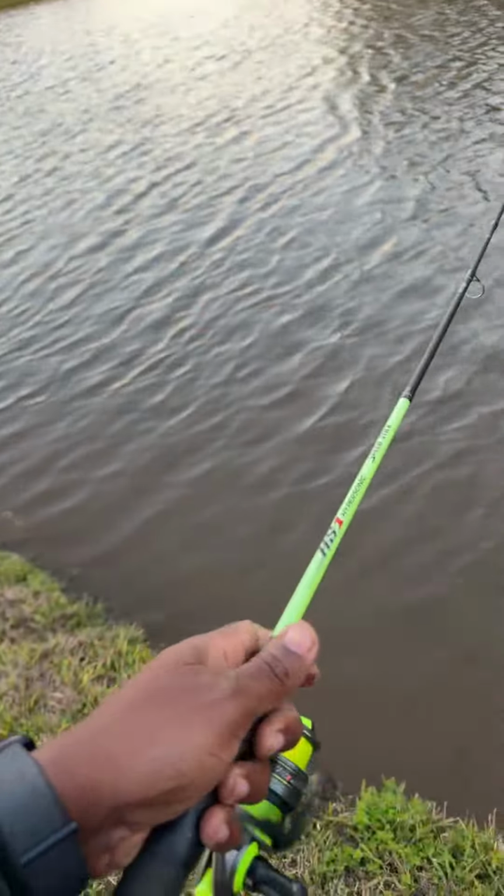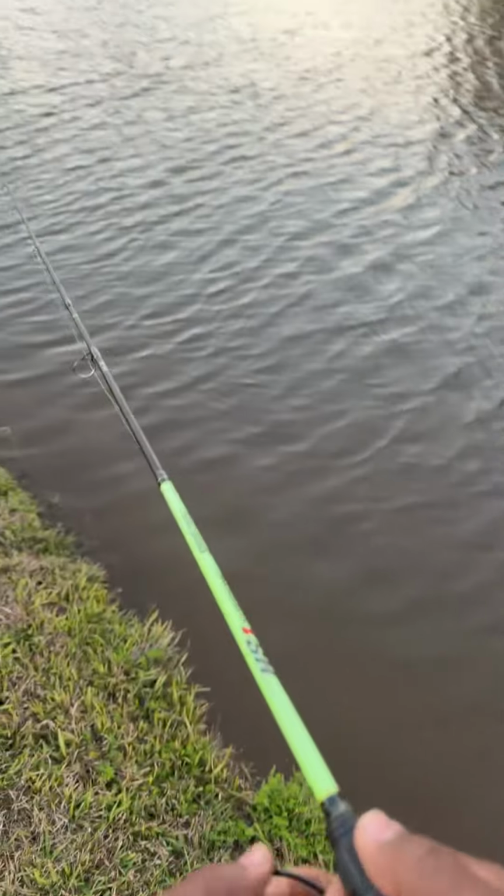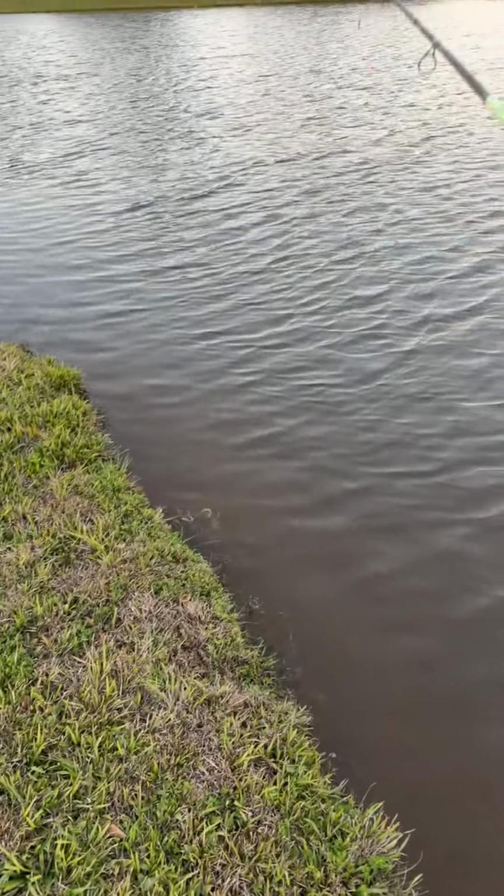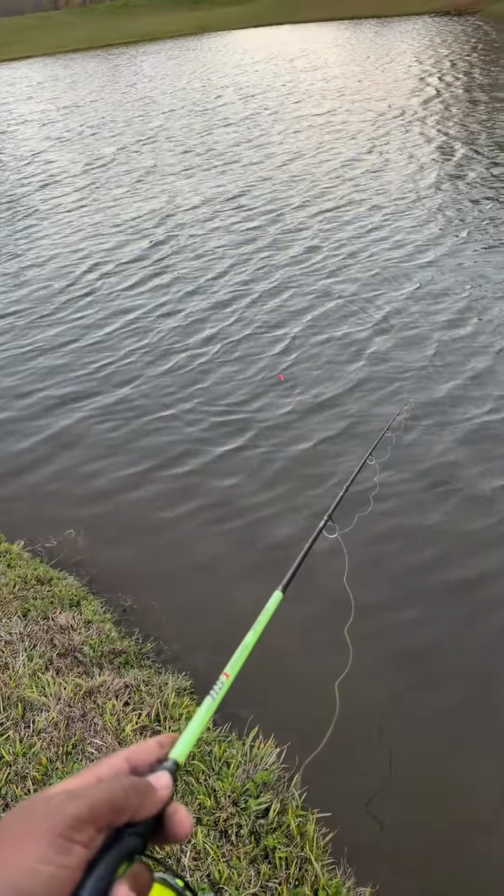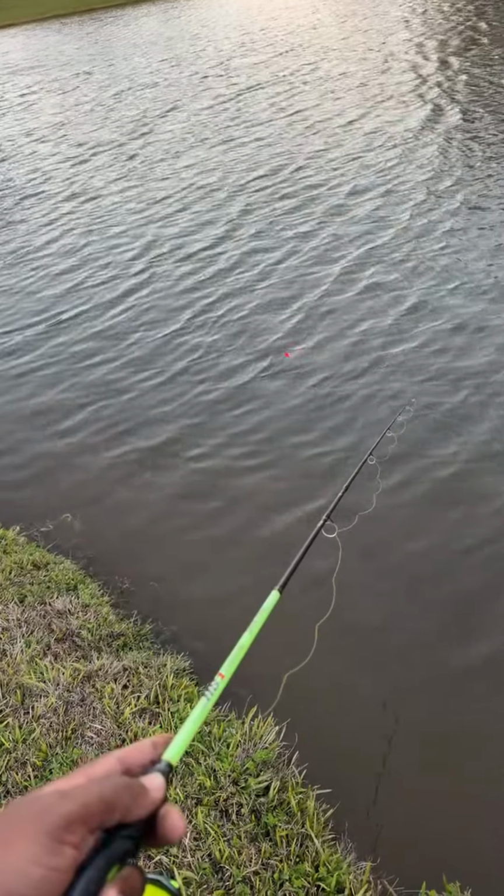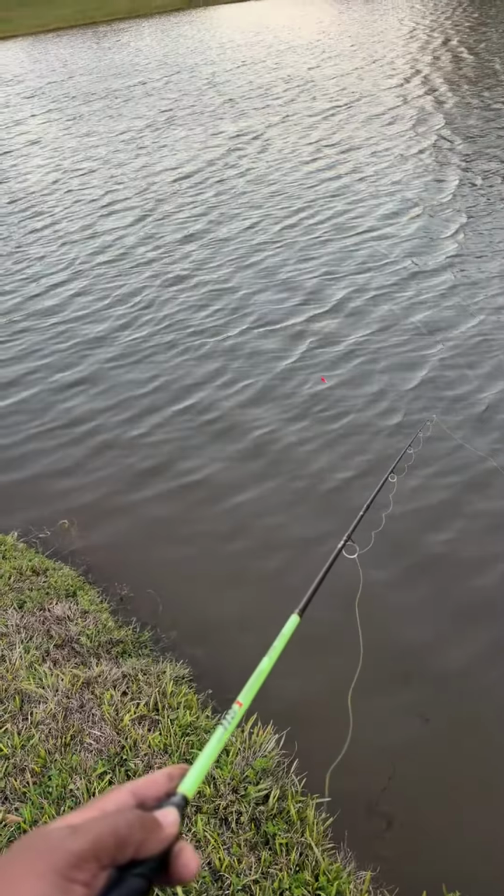Uh oh. Aye. They got one right here. It's hard when you're fishing for bluegills and trying to throw something else because you got to be on it. Let's see.